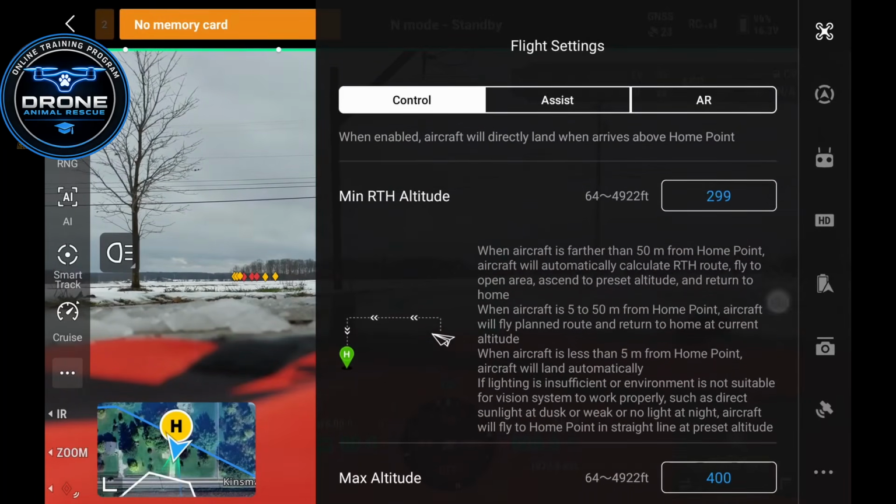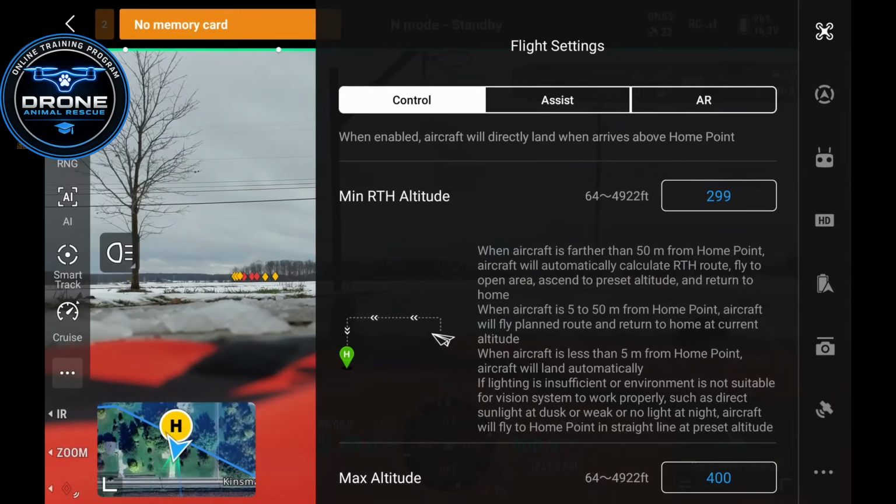One of the key things I want to point out here is your minimum return to home altitude. So why this is important, if for some reason your remote were to happen to lose signal, or you have a connection issue, or you just happen to use the return to home feature, what this is going to do is set how high your drone goes before it returns to home.